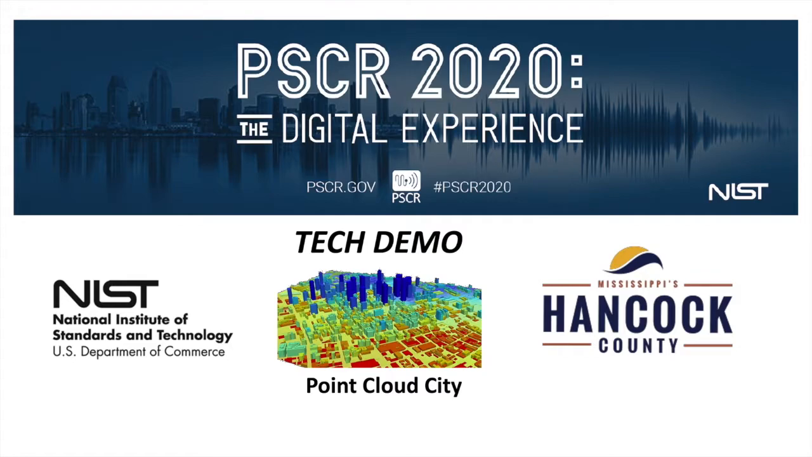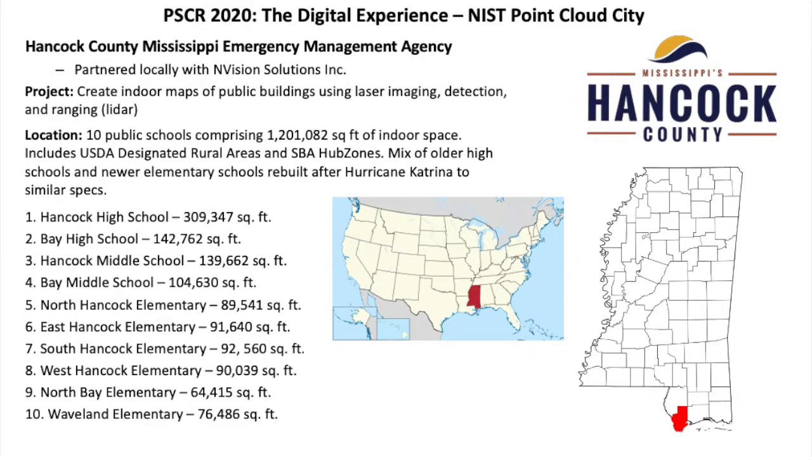Before I turn it over to Wayne for the technical details, I'm going to give you a little background on our project. The principal investigator is the Hancock County Emergency Management Agency in partnership with geospatial contractor Envision Solutions. Hancock County is a coastal county on the Gulf of Mexico, Mississippi. The project created indoor maps of public school buildings using laser imaging, detection, and ranging, also known as Lidar. The EMA chose 10 public schools totaling over 1.2 million square feet of indoor space.